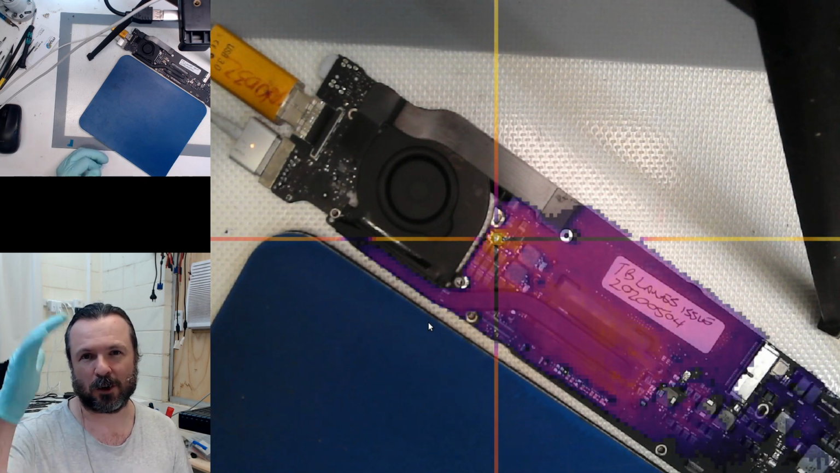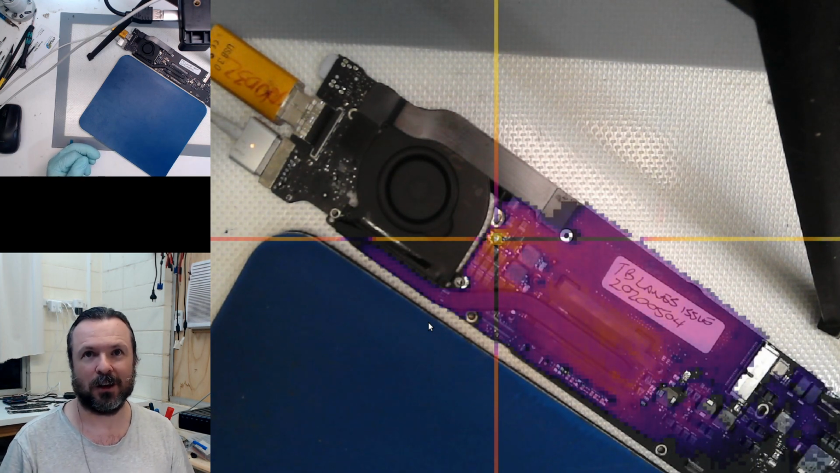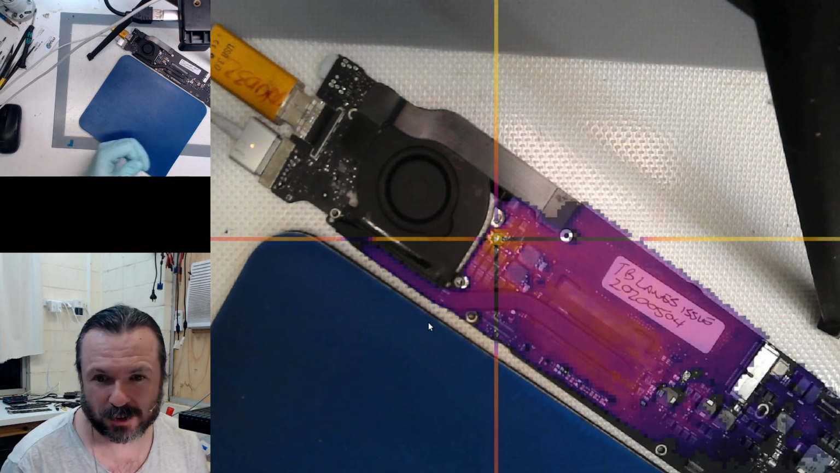But certainly, with a few tweaks, I'm sure I'll... Yeah, I think definitely I'll bring the temperature up, mostly because a lot of people are asking for that sort of thing. Yeah, how hot is it? And I'd say that's probably like 40, 45 degrees centigrade.